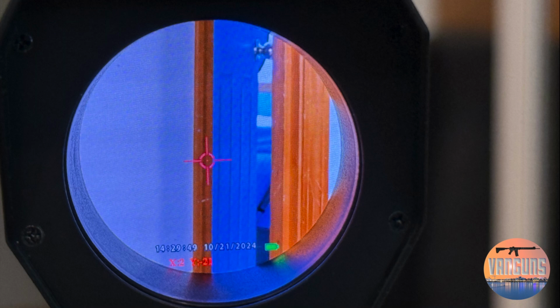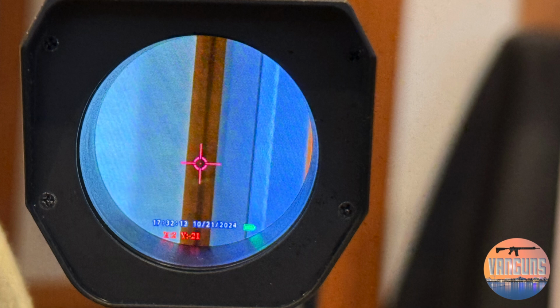That being said, I can still see it fine, and it gets the job done. So here I zoomed it in all the way to 6x. Again, this is not an optical zoom, it is a digital zoom. The interesting thing is that it does get a little softer, but it's still sharp enough. And it's mainly because this is such a small screen you're looking at.